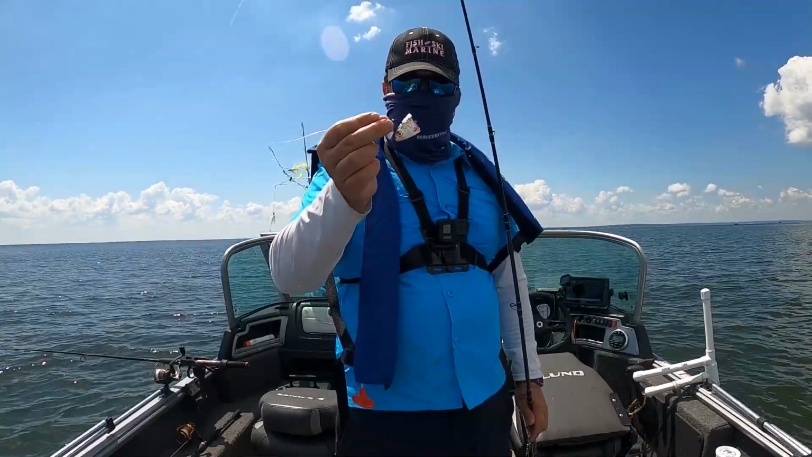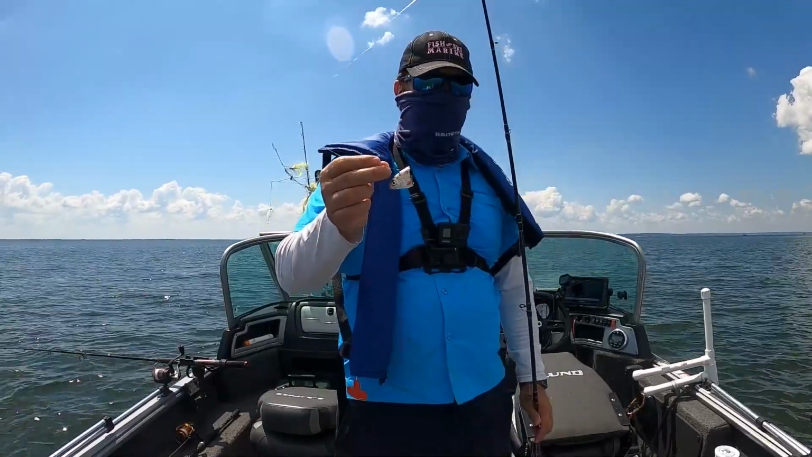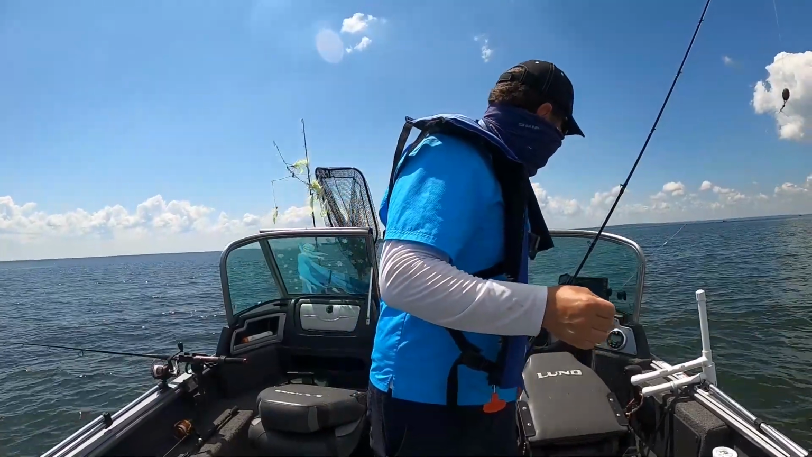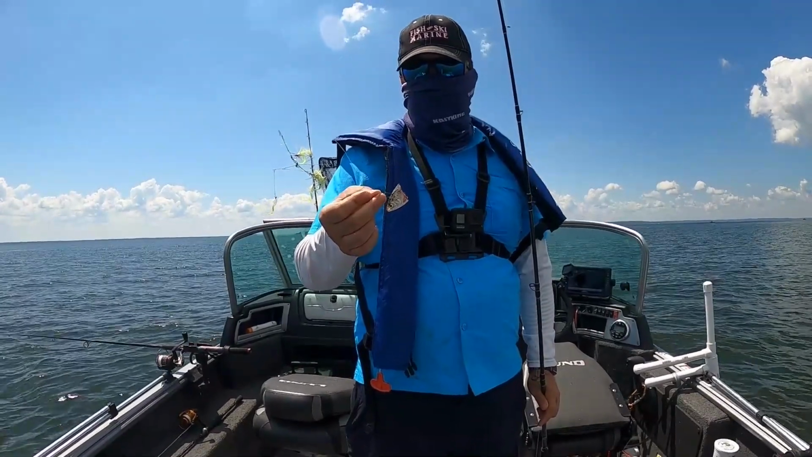So what I've done is I've chopped my shad into 3 pieces. So I'm going to go ahead and put the head piece and the middle piece on some hooks, drop them down and see if we can catch them. I'm looking at the graph and I see quite a few catfish, probably like 10 or 20 fish underneath the boat. So I figure let's give it a shot and see if we can catch a few.